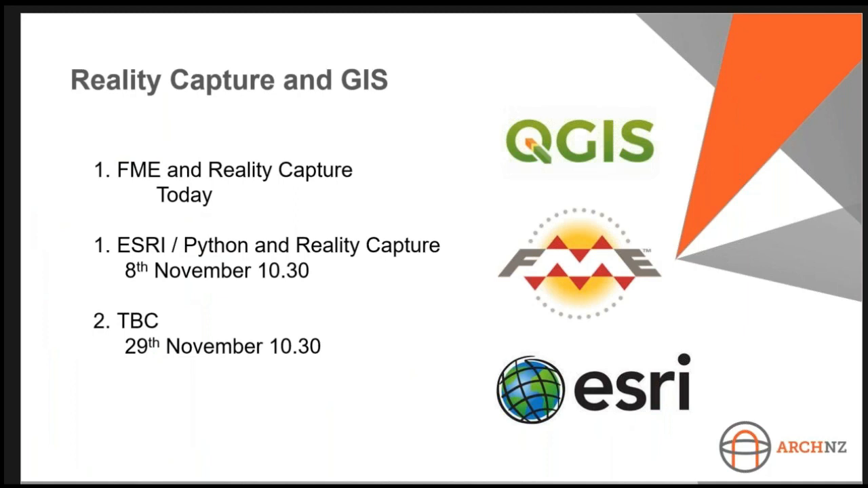So we've got today's one, which is FME and reality capture by Hamish, and then we've got one on the 8th of November at 10:30, which will be Esri and Python and reality capture, and then we'll have another one which will likely focus on Esri, but we've got a few potential speakers for that on the 29th of November.